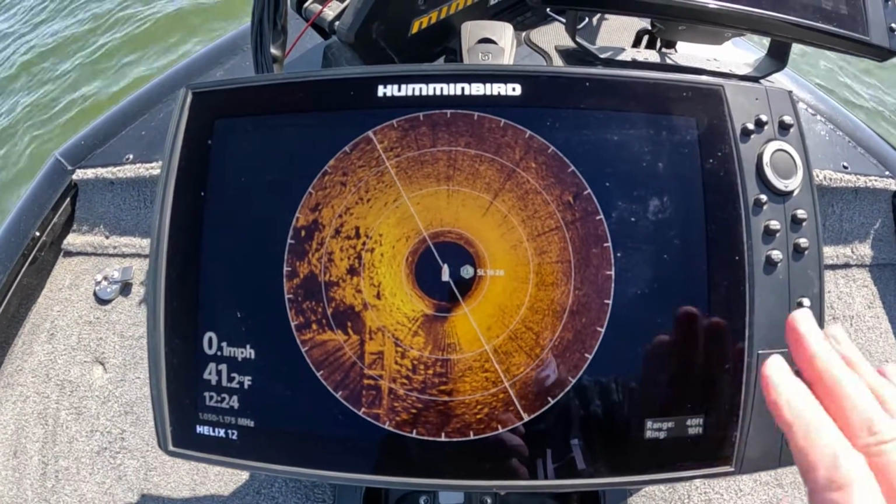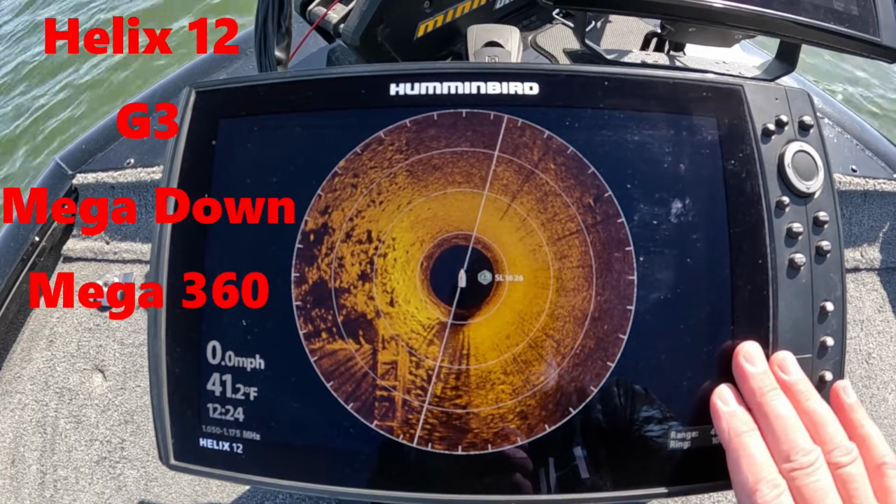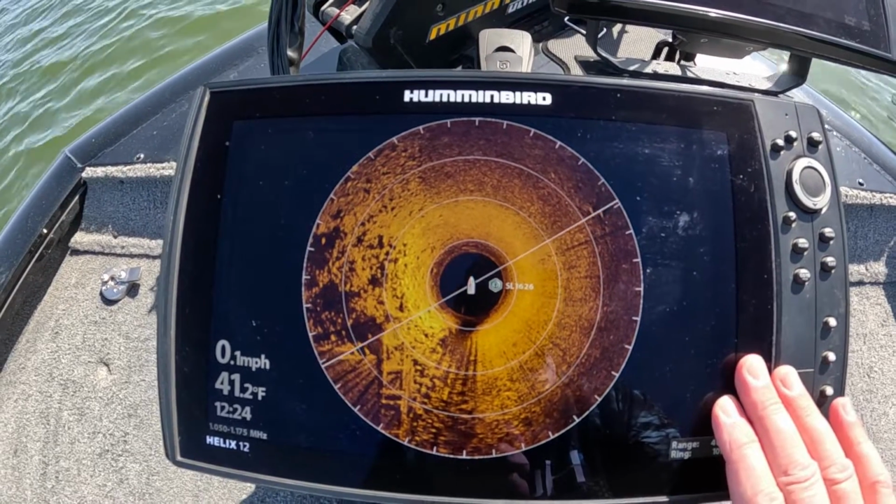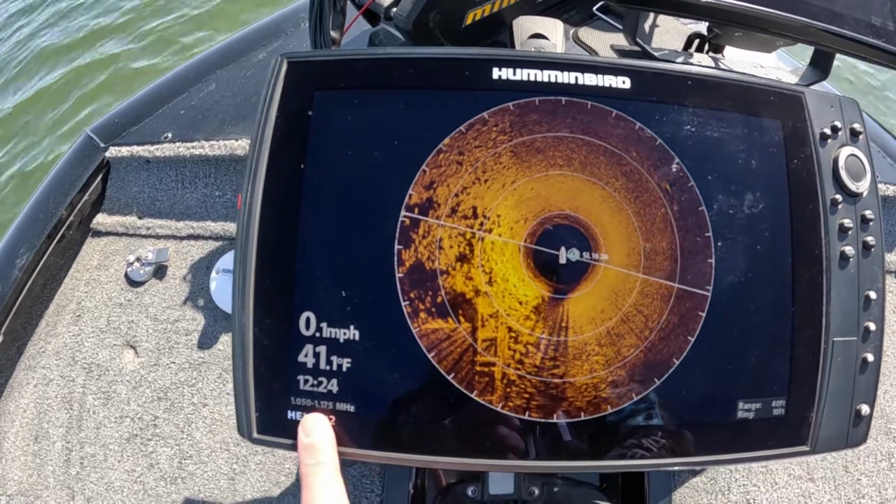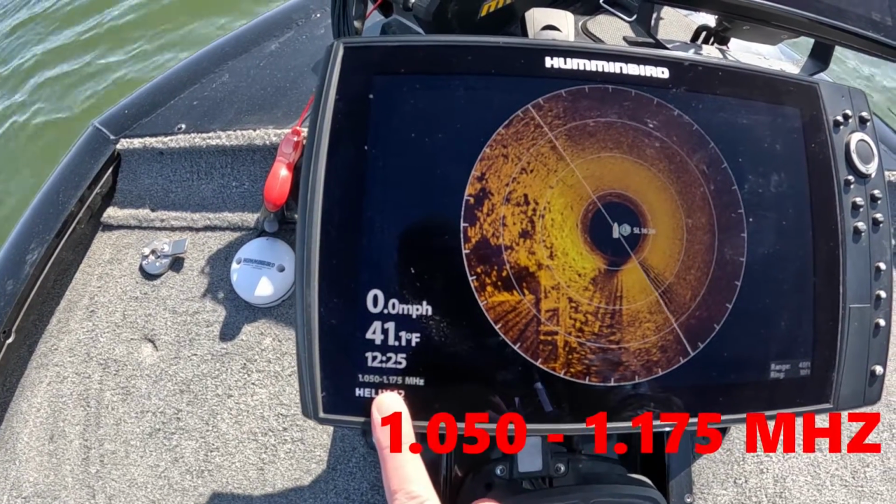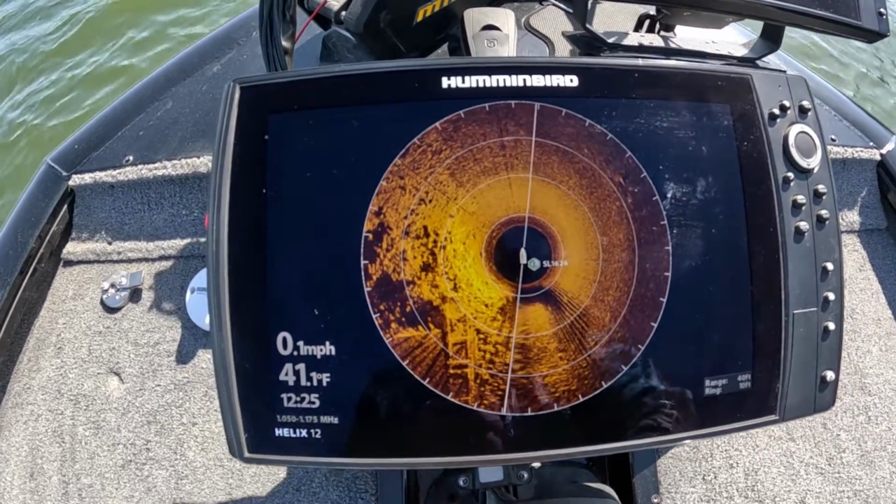First graph here is going to be a Humminbird Helix 12 G3. It's a Mega Down Imaging graph, and this is where my Mega 360 is running to. As you can tell down here in the corner, frequency is 1.050 to 1.175 megahertz.